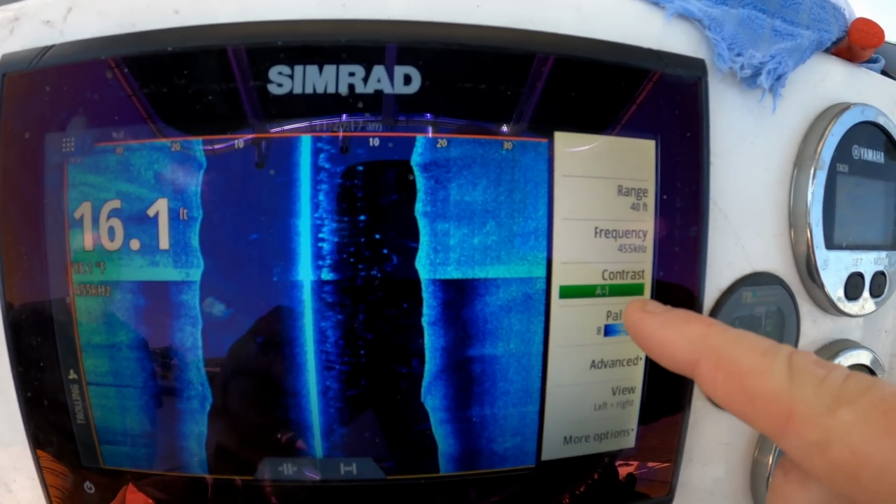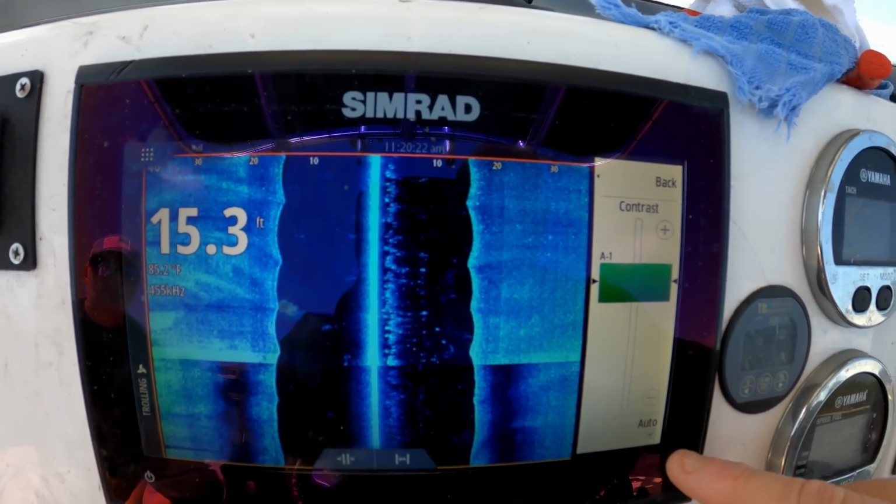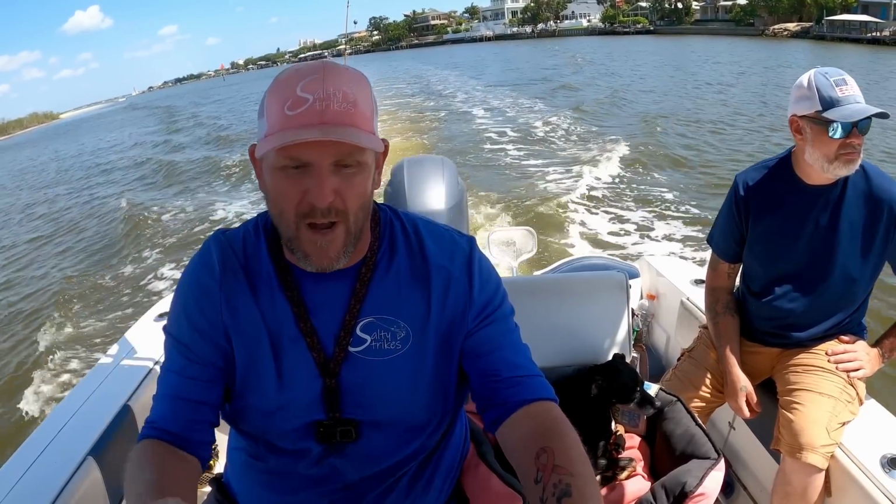And then you have your contrast, which you can adjust manually, or you can leave it on auto. I just leave it on auto because when you're going from shallow to deep, it automatically adjusts for that. You can dial it in yourself by moving this up or down. If it's clear, you're going the right direction. If it gets blurrier, you're going the wrong direction. It's not that complicated, but I leave it on auto so I don't have to go back in there and switch it back and forth, and it works for me for inshore and offshore.